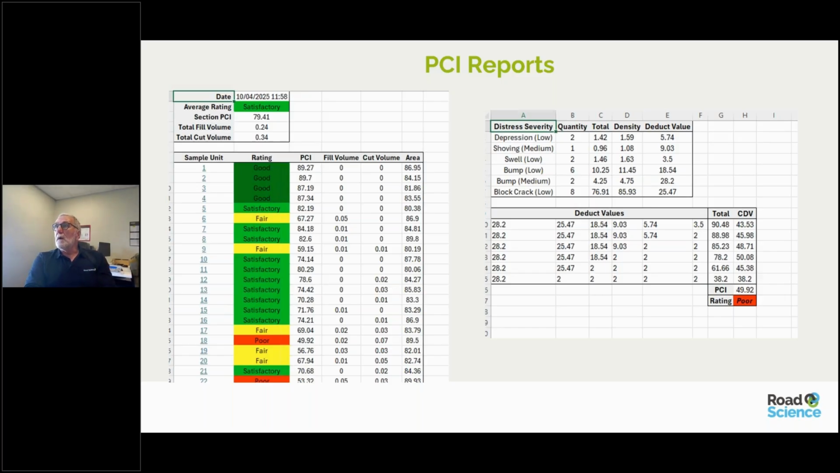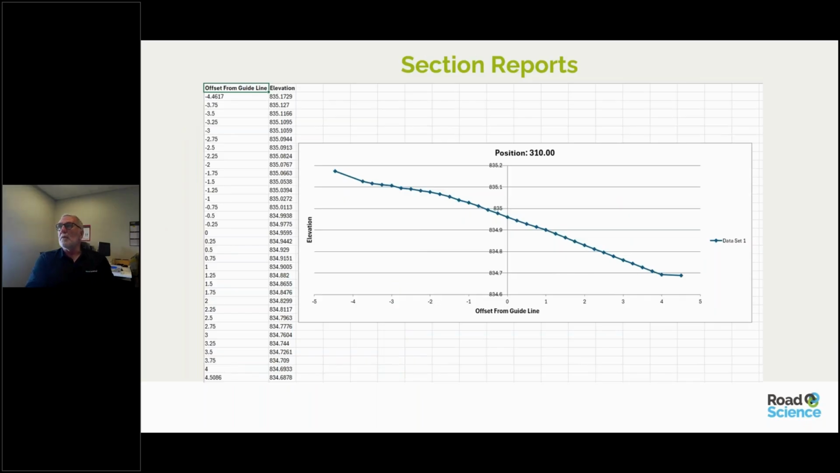And the PCI reports are an international standard, so we just produce those for them, and also then we produce section reports along the track to show the shape of the track as it was going around. So we did this for those 3 areas as a concentration.